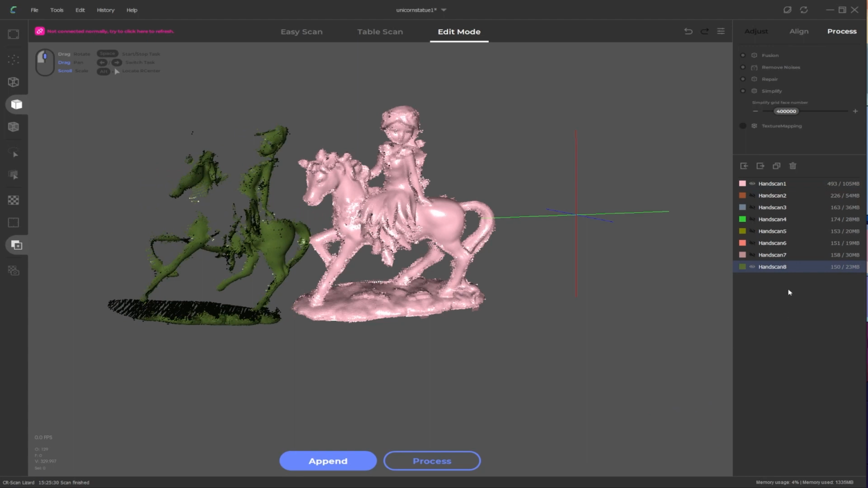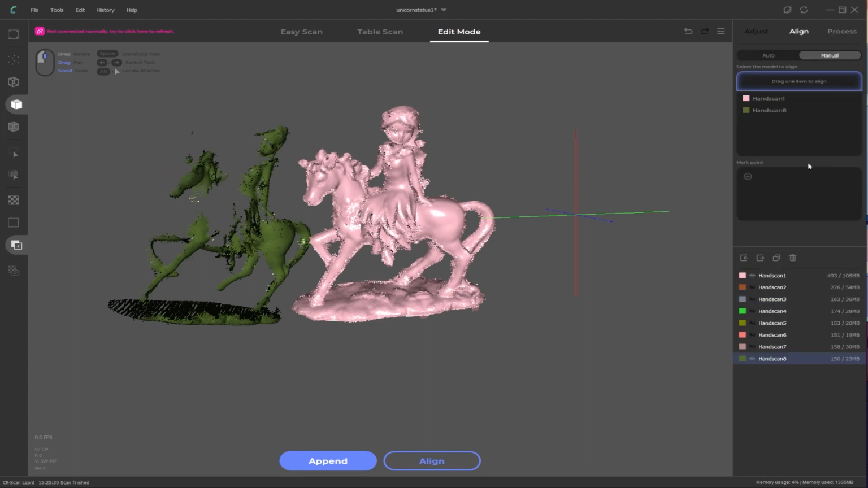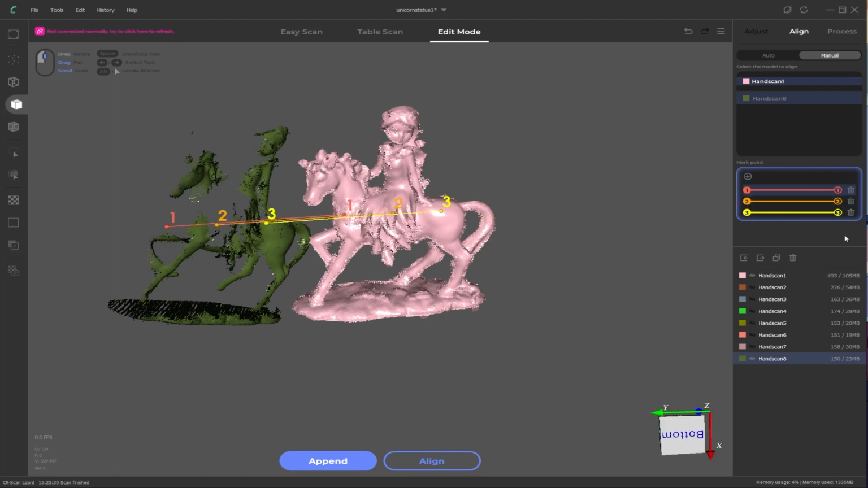So if we needed to manually align this, what we do is we go back to our Align tab and we go to Manual. I'm going to use HandScan 1 as our base layer, so everything will align to this, and HandScan 8 is what we're trying to align it back into position. Making sure HandScan 8 is selected, we click on the plus icon and this will give us 3 reference lines to work from. And the idea is that we pick 3 areas that correspond on both meshes, and then the software will try and align those back into position.